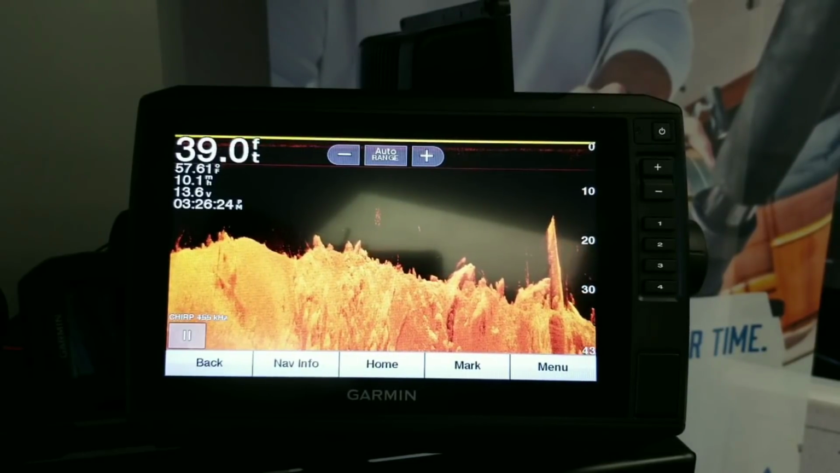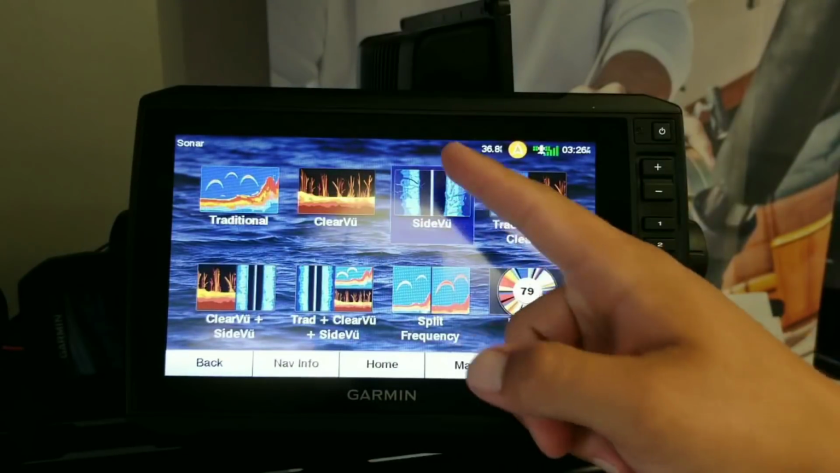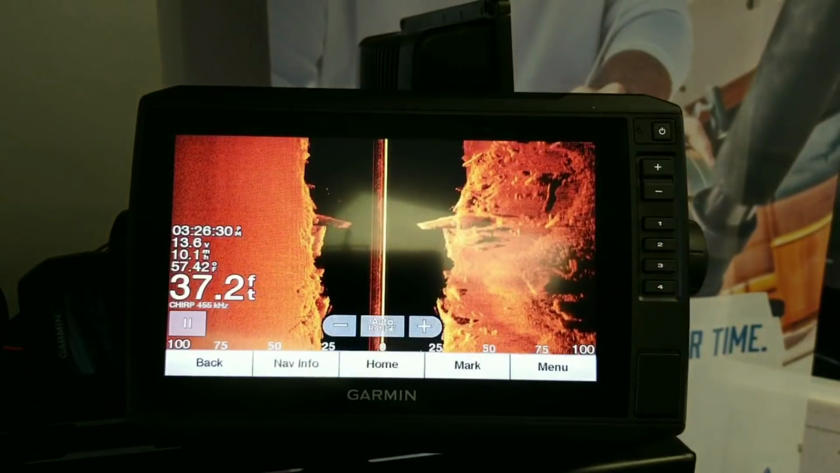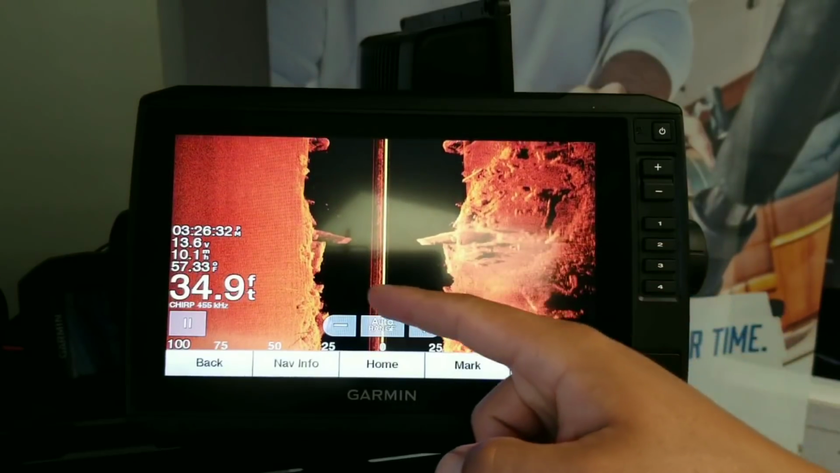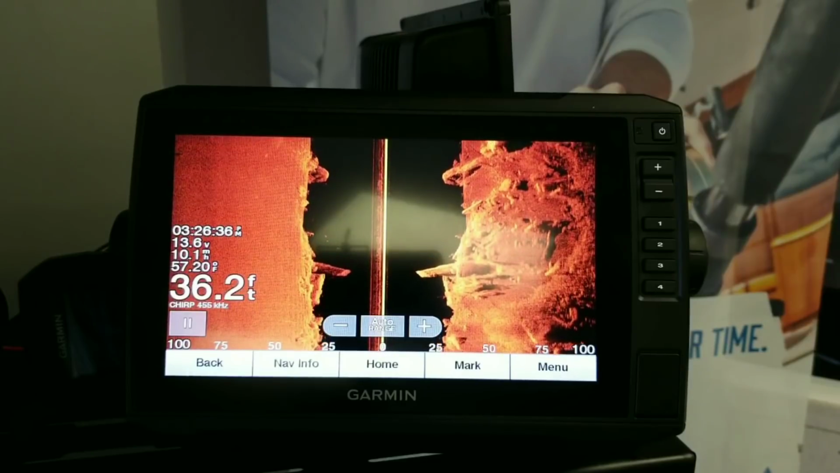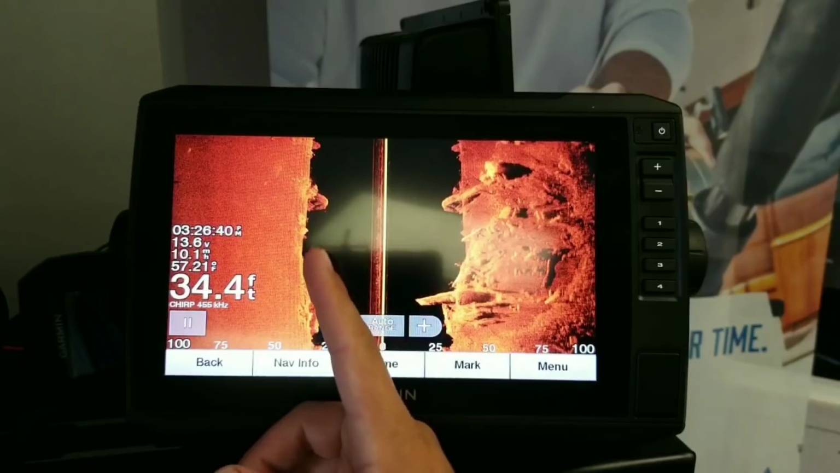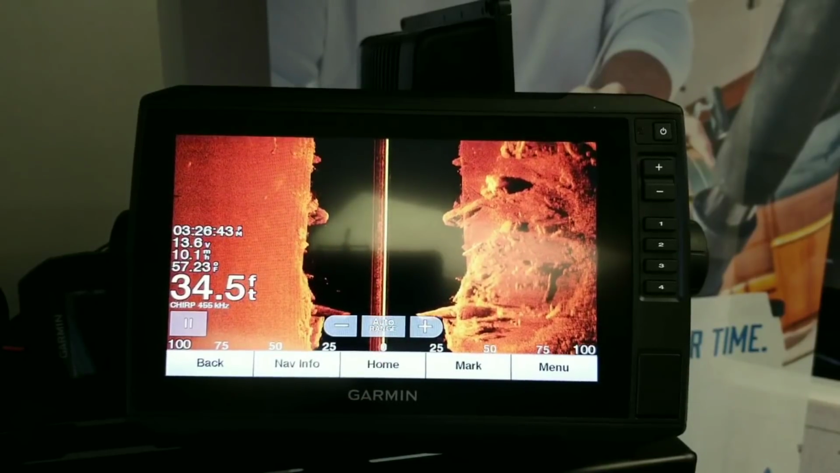Now, here's one of the great things about the side view. What side of the boat is it on? I don't know. Let's find out. So, there's all that structure we saw. Now, when we look at this, imagine side view is like leaning down over the side of the boat and being able to look down with a pair of binoculars. This black area right in here is what's taken up by the clear view. We talked about that earlier.